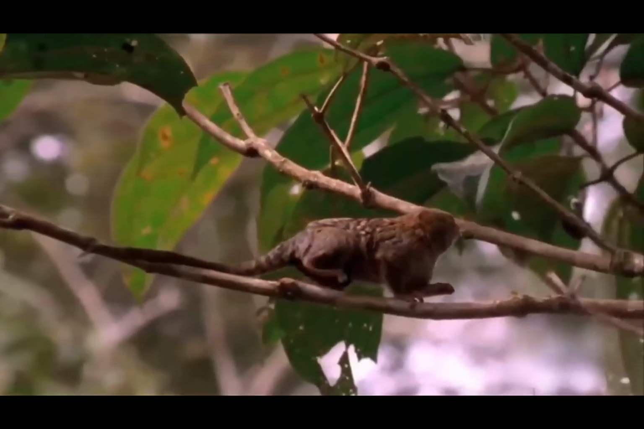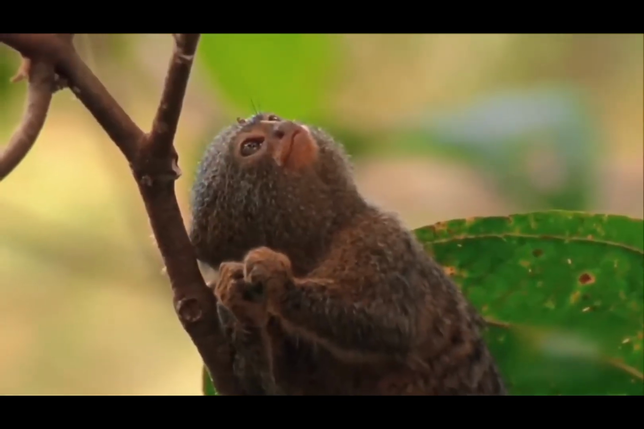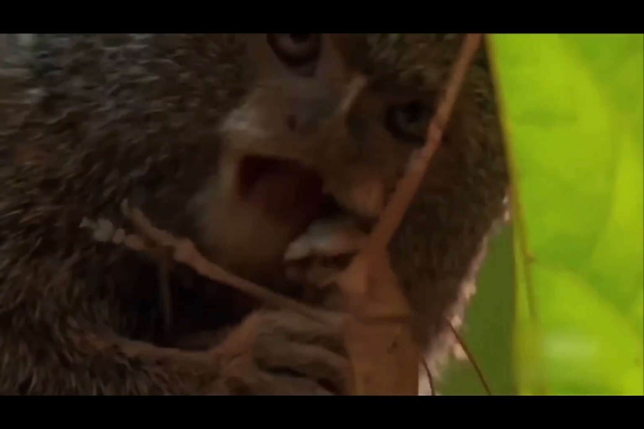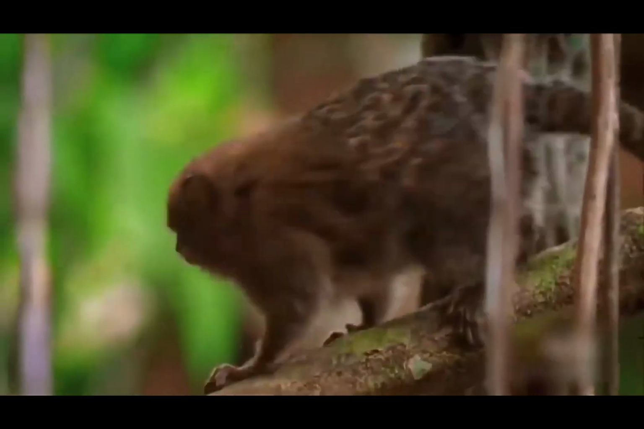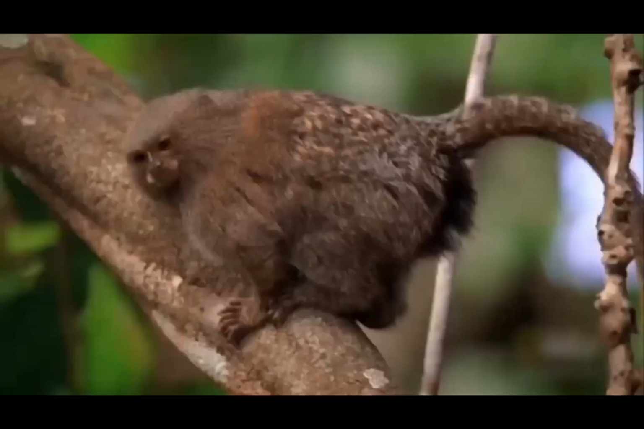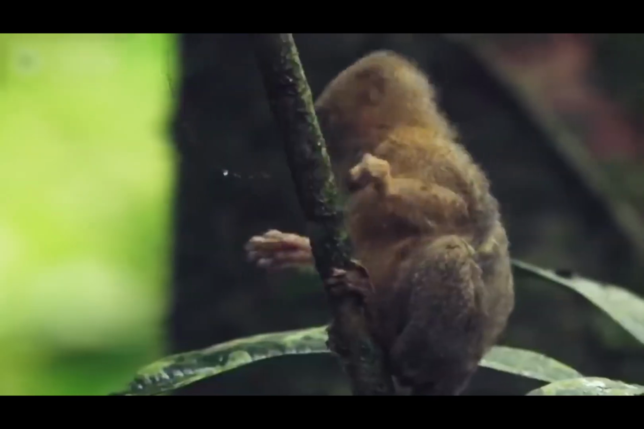The pygmy marmoset, or miniature monkey, remains one of the weirdest discoveries ever. Native to the Amazon basin in South America, these mini monkeys live in tropical evergreen forests. They are said to be the smallest monkeys in the world, yet because we don't know what still might be out there, these weird creatures just keep coming in.